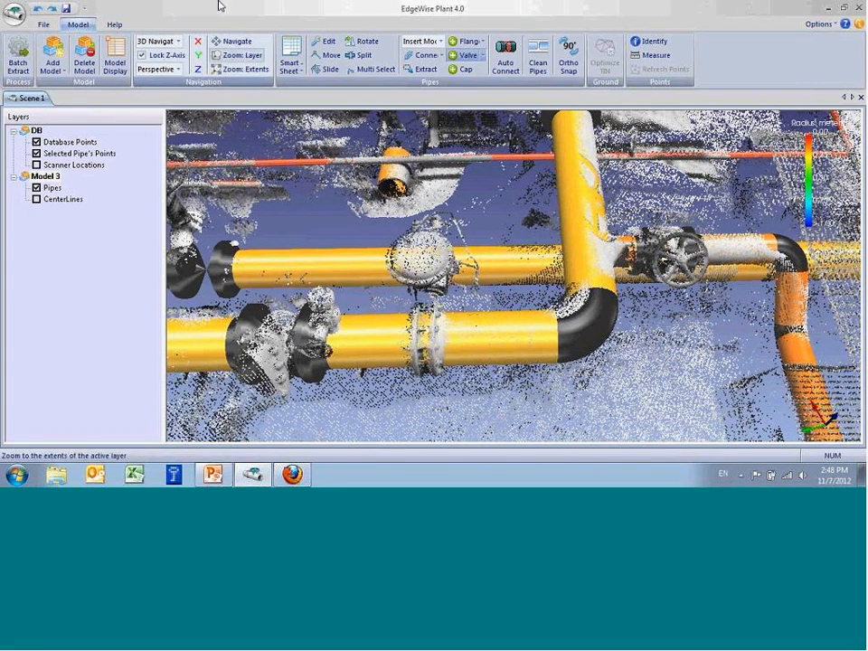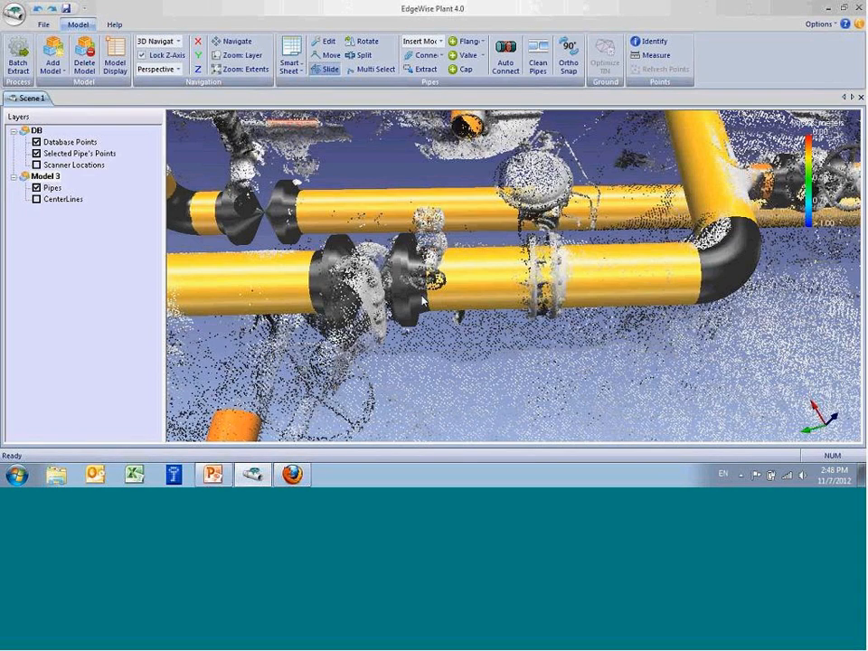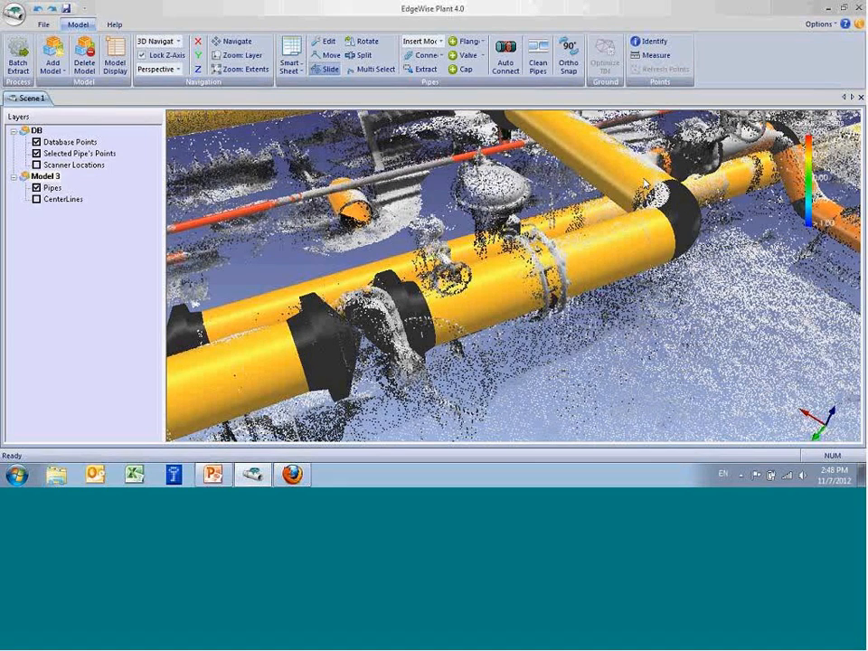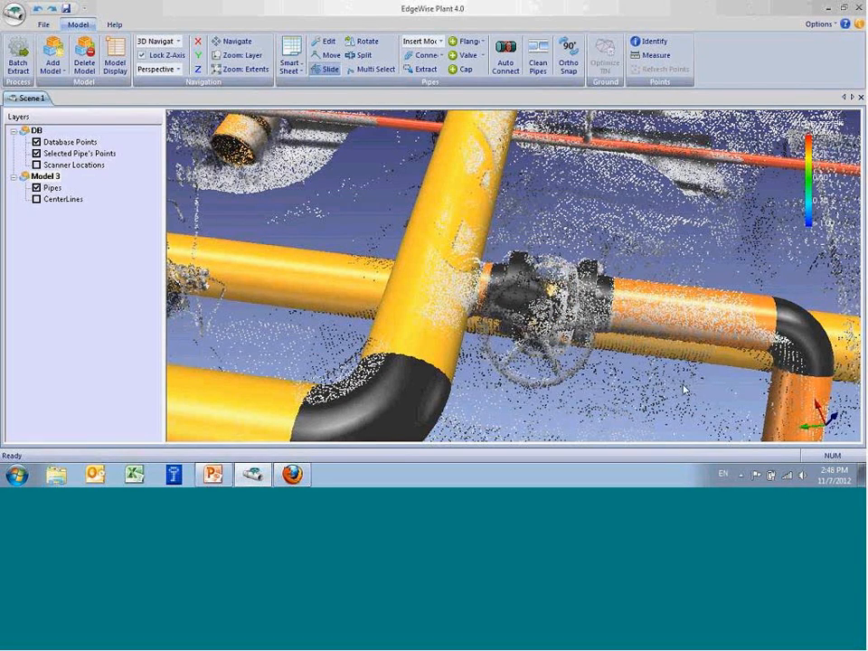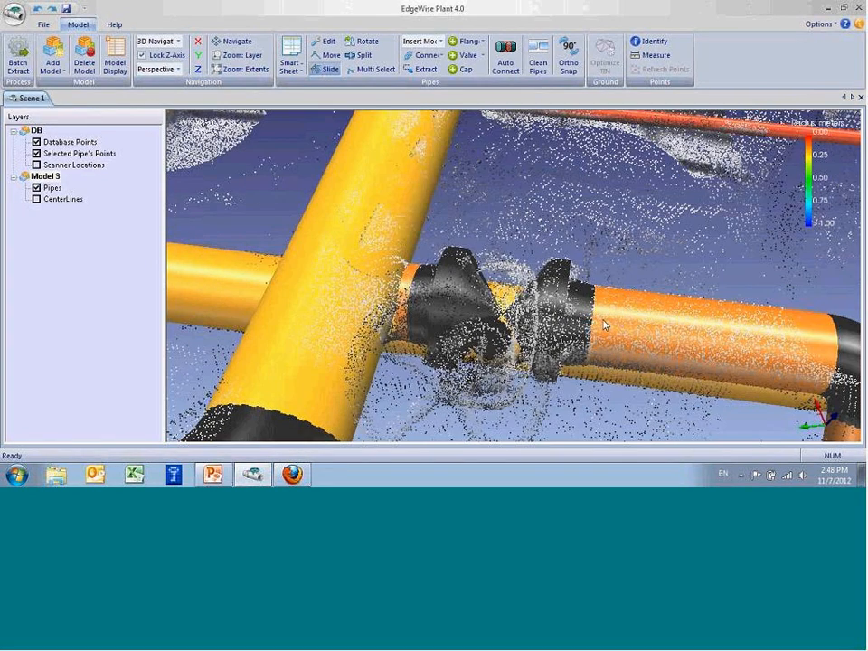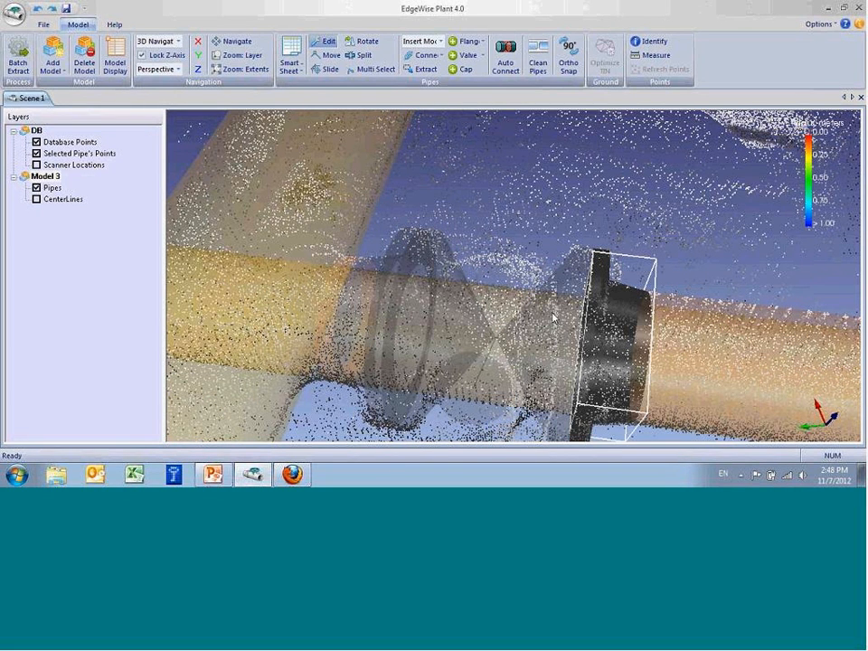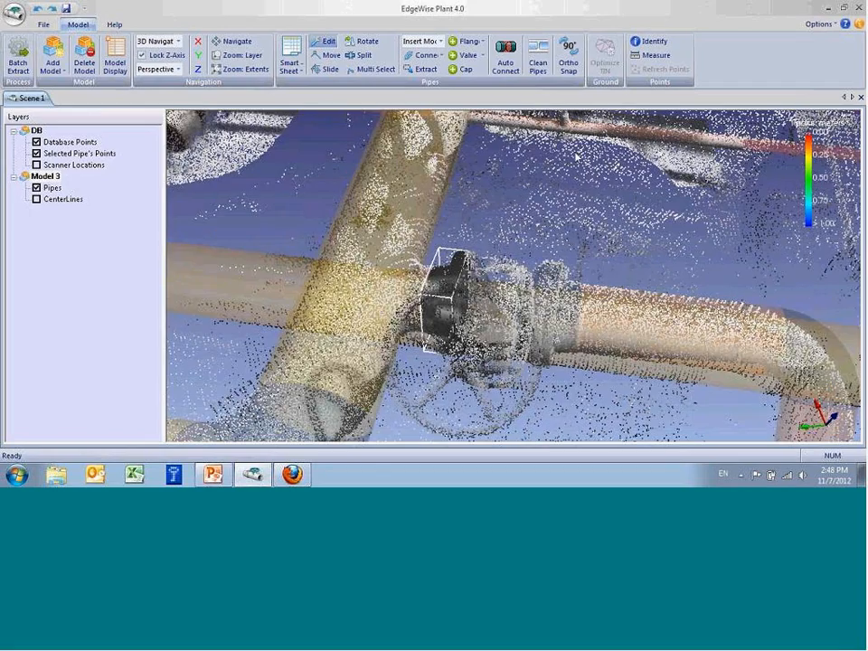All right. So I just roughly placed it there. Now I can slide these into place very accurately against the point cloud, so it's lining up with the bolt side. If I zoom in real close, you can see that this object is comprised of the middle, and it automatically gives you the flanges on either side as well.